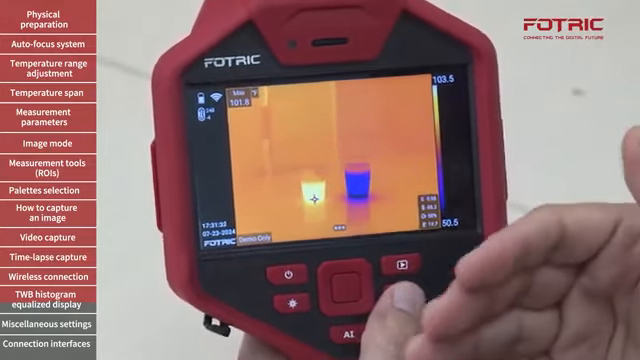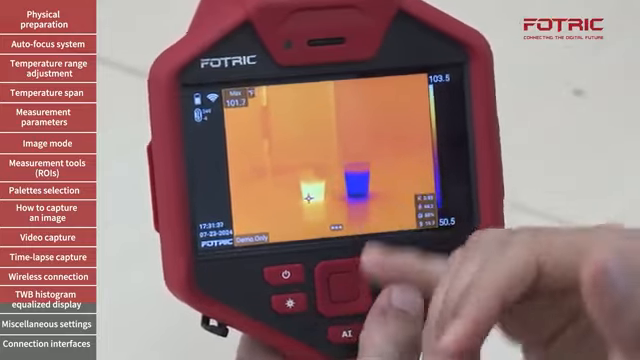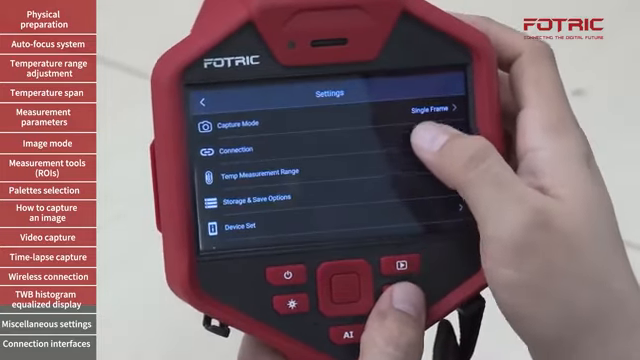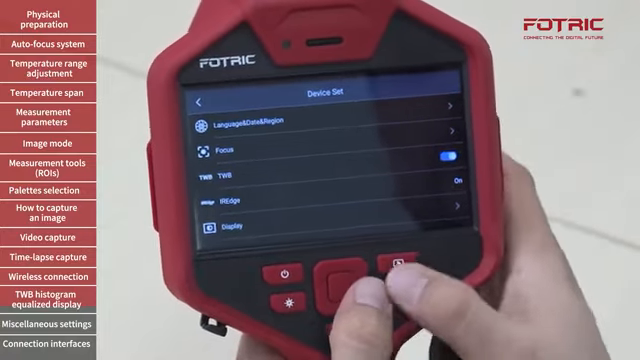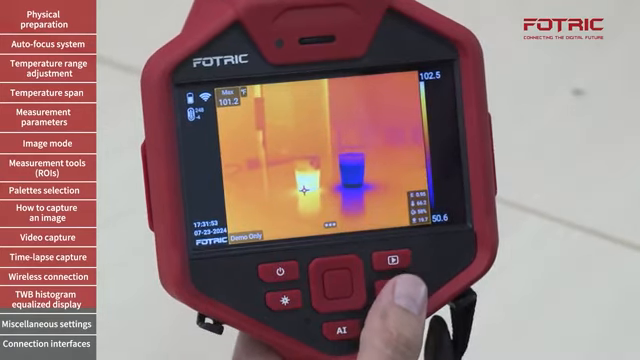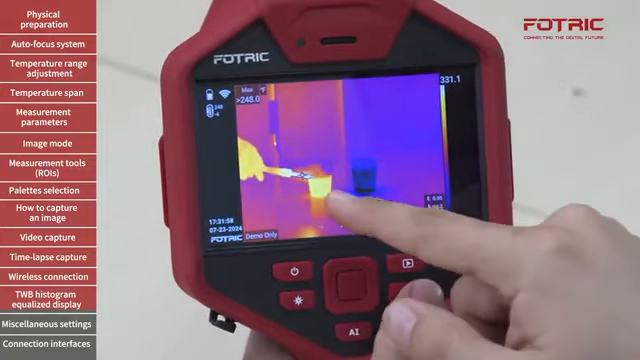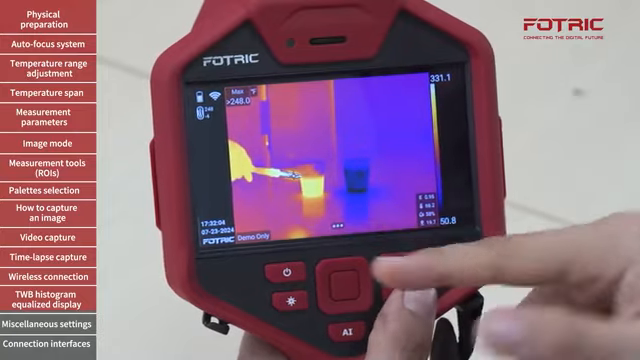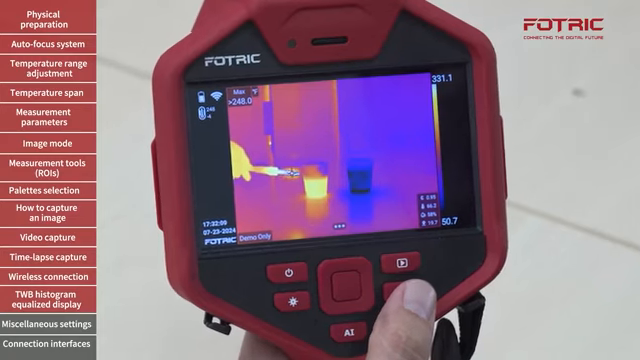But in presence of high temperature objects on my camera, I will completely miss what I'm really interested in, which in this case are the two objects on the screen. Now, if I go to the settings, device set, TWB, now that the feature is on, I can see the two objects on the screen, and even when a higher object appears on the screen, the camera will equalize everything to make sure that even both the high temperature object and the objects of interest still remain with colors that can give me information about the temperature distribution.